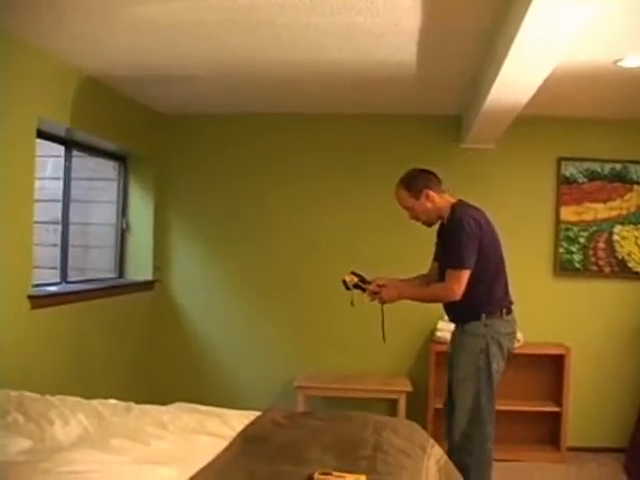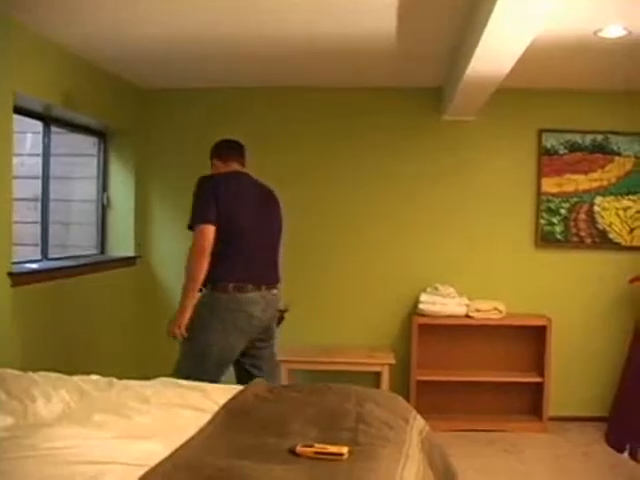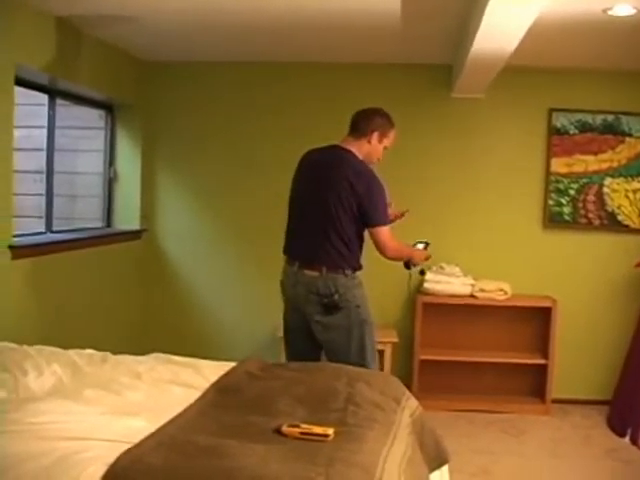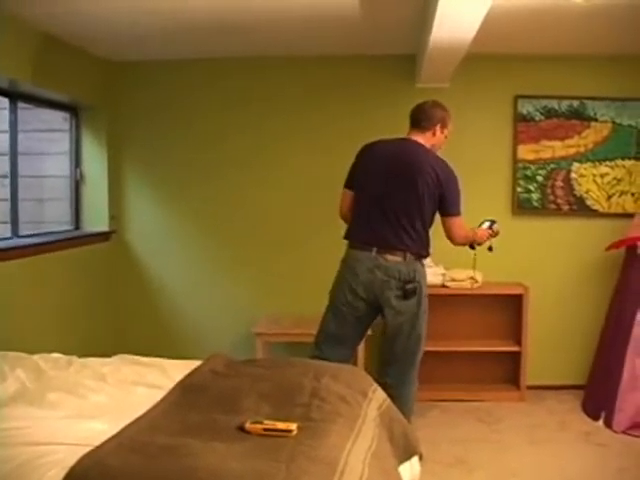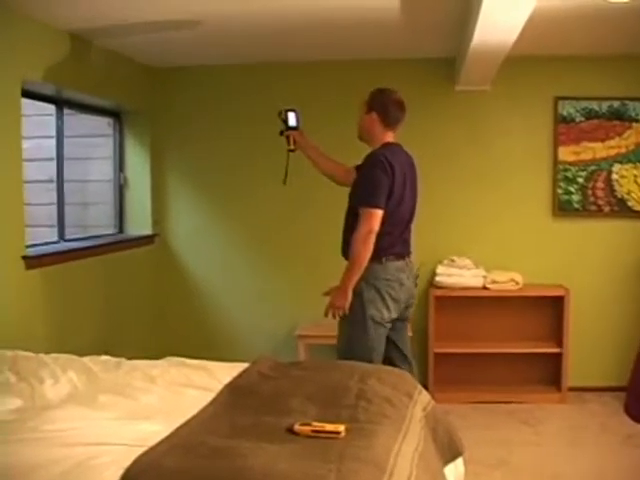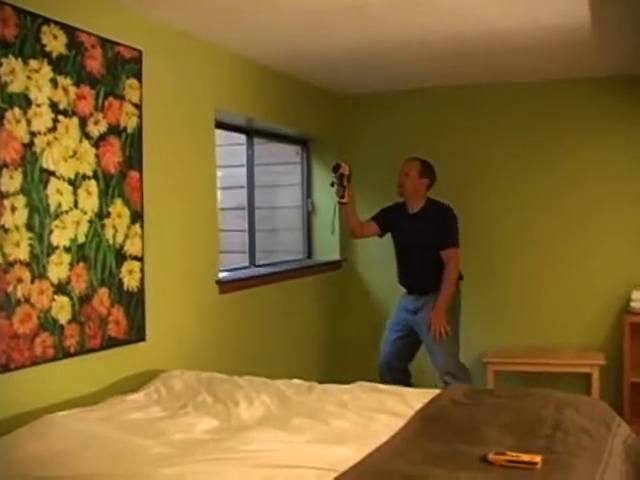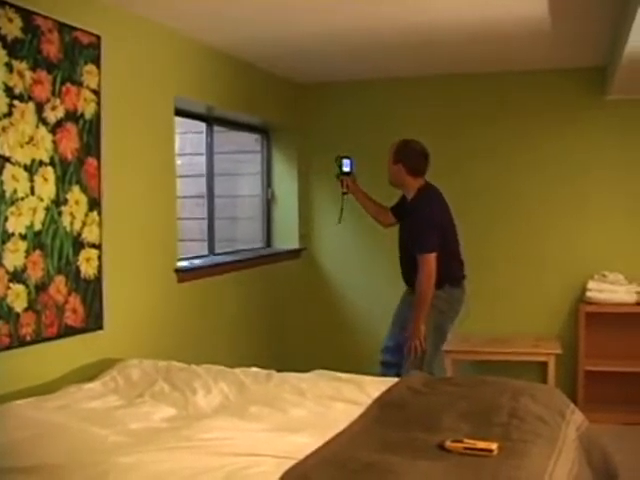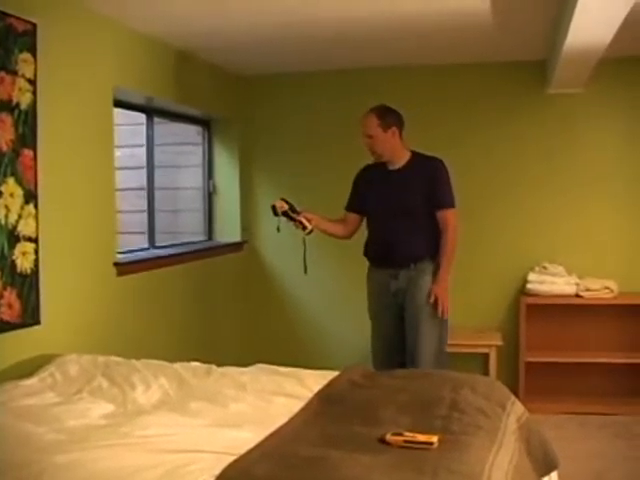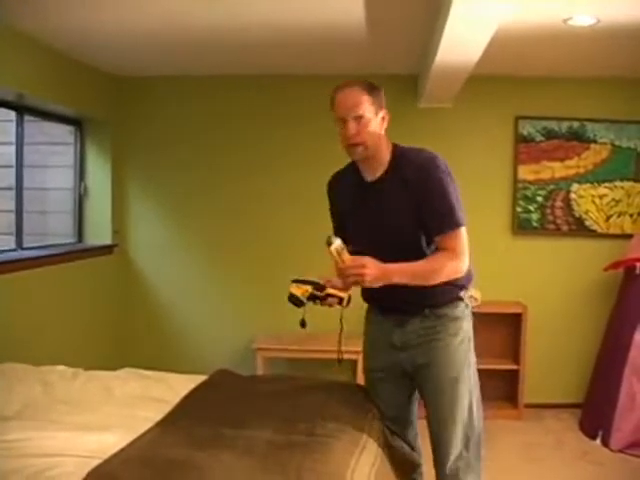So this is the window well. Nothing abnormal at all. Looking for cool spots. Water penetration usually is cool, like a black area. And my other areas of the window, areas of concern, really don't see anything. Didn't see anything visually. Don't see anything with the infrared. And I'm not going to confirm anything else with my protometer, moisture meter.